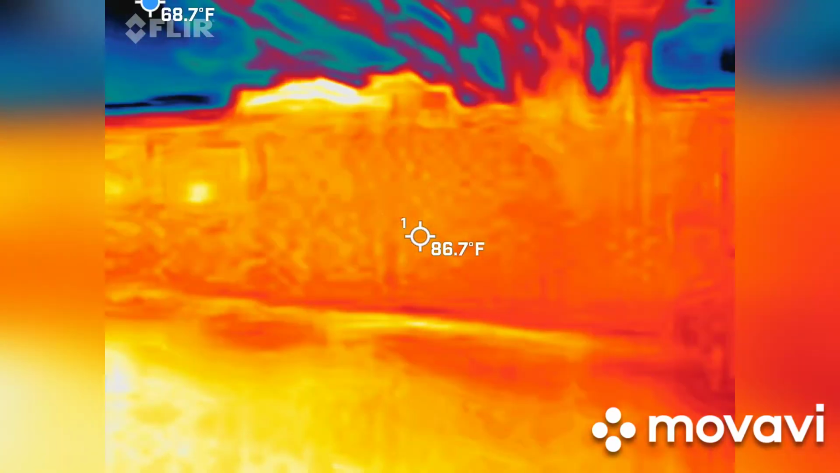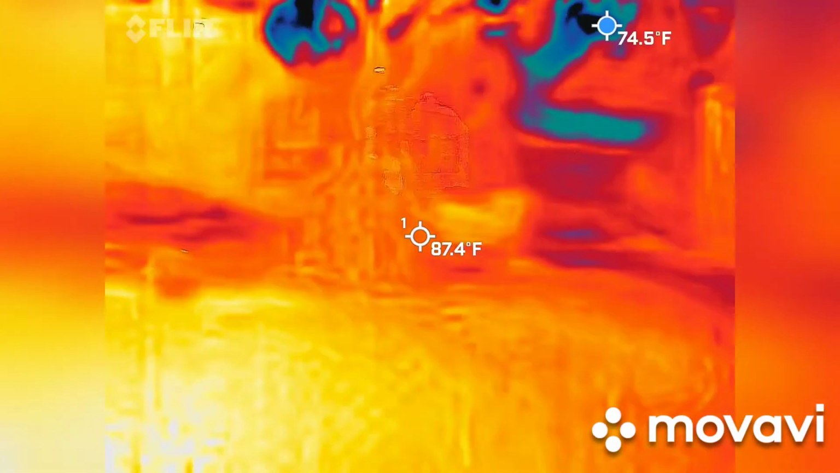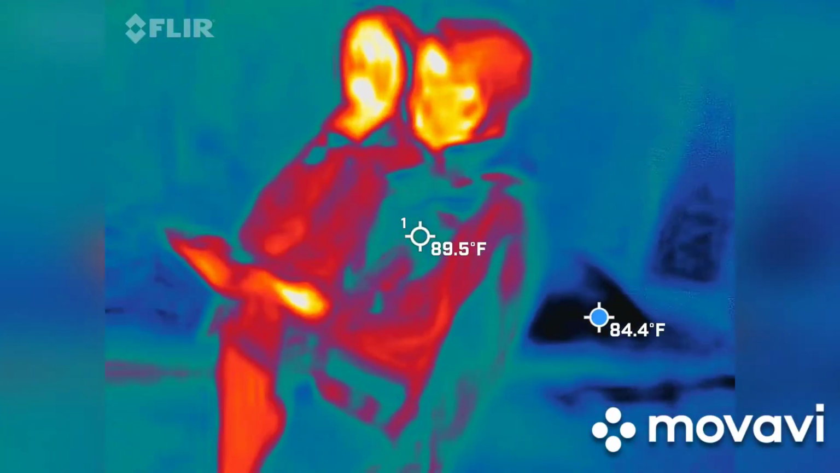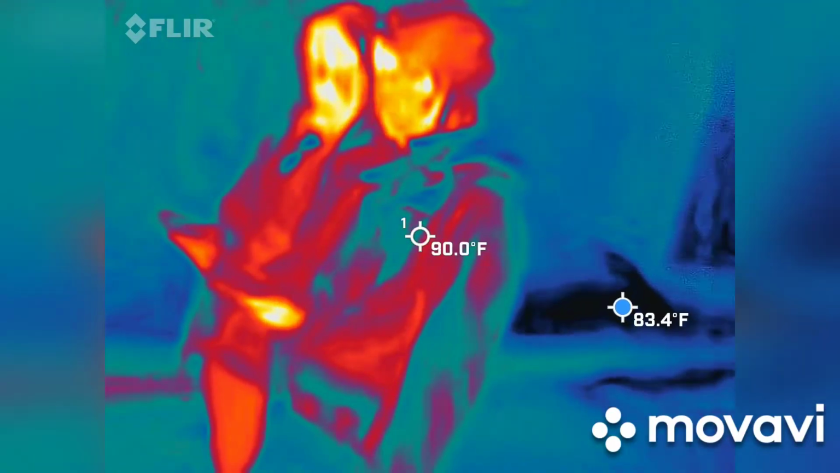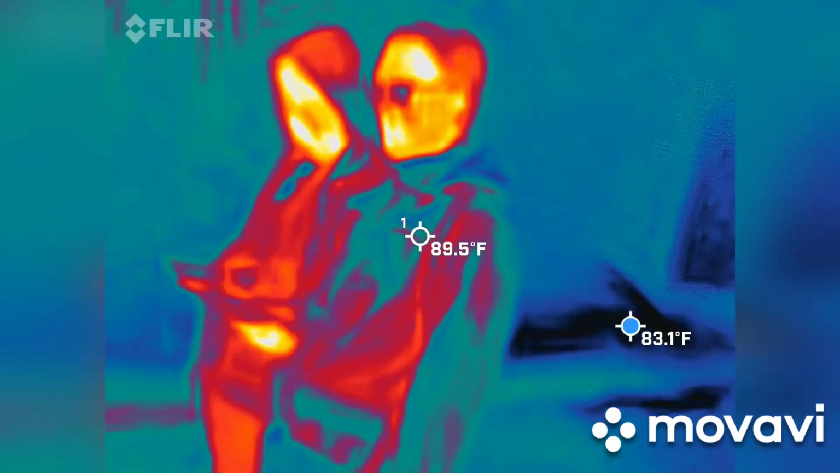Tara, do you have any reading on you yet? No. Just keep me posted. Oh, 2.7. It flashed and now it's back down to 0. All right. 12.3. What does that mean again? Okay. To take out my camera, they create orbs.